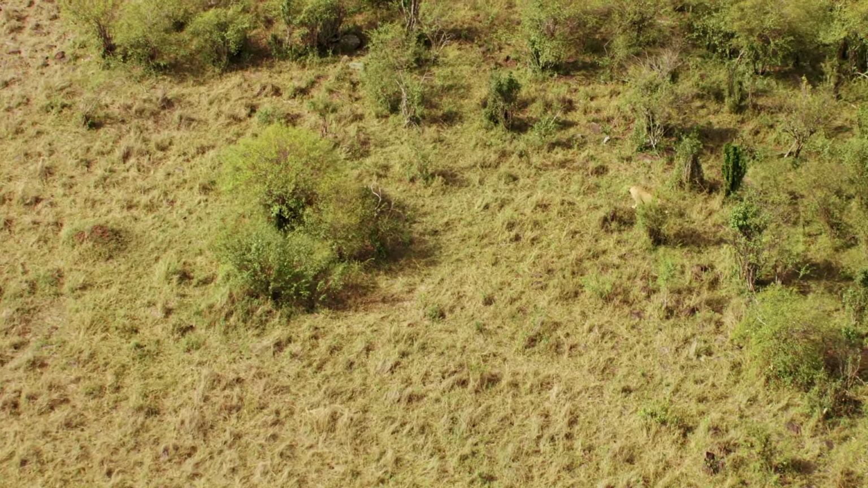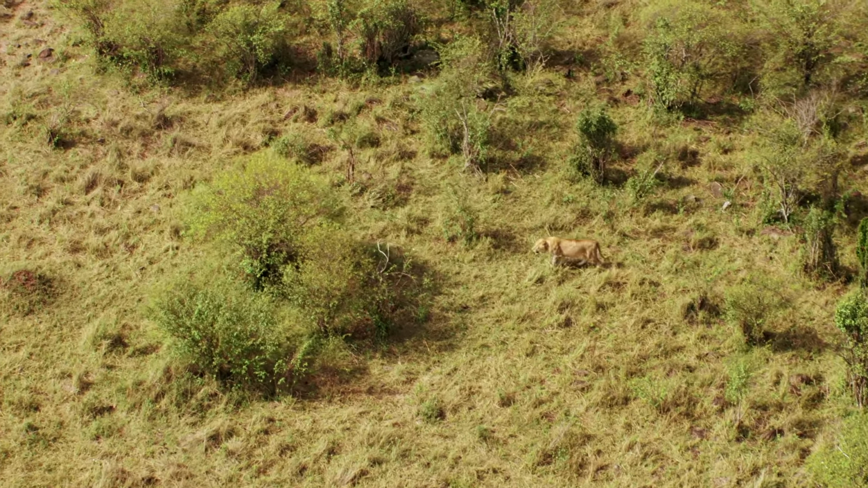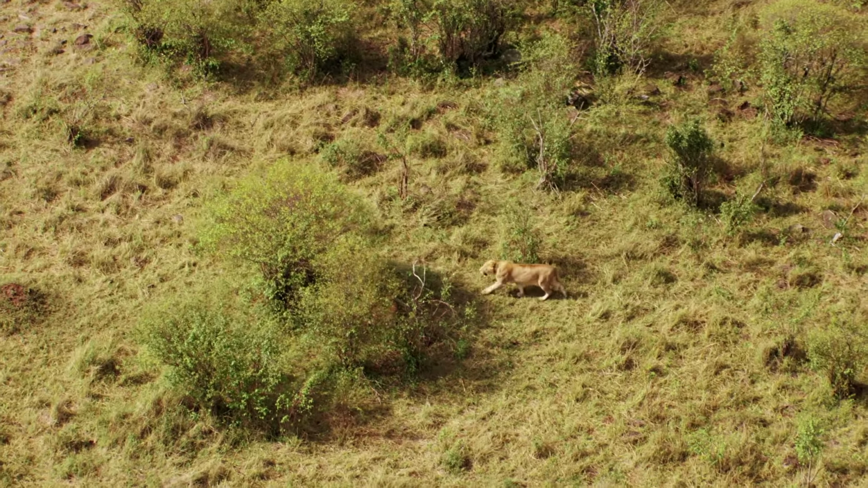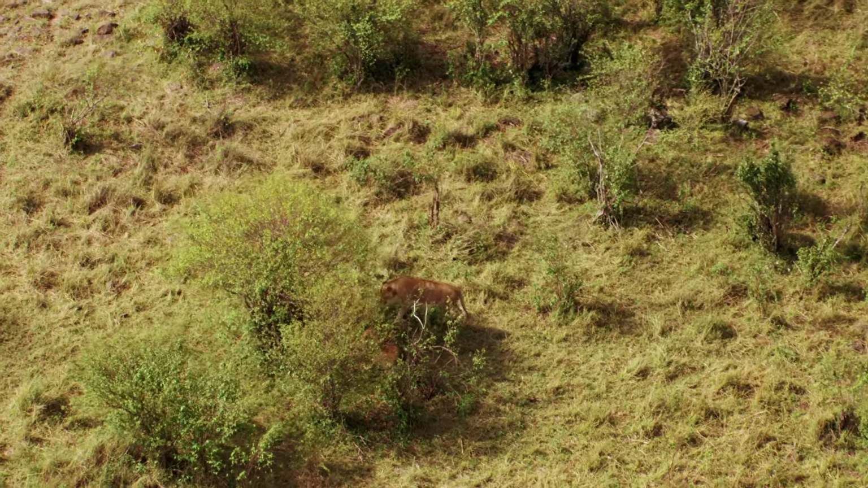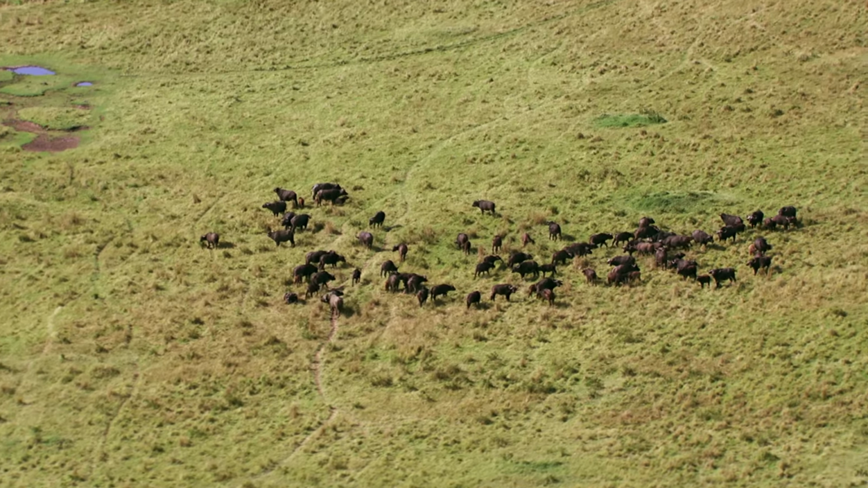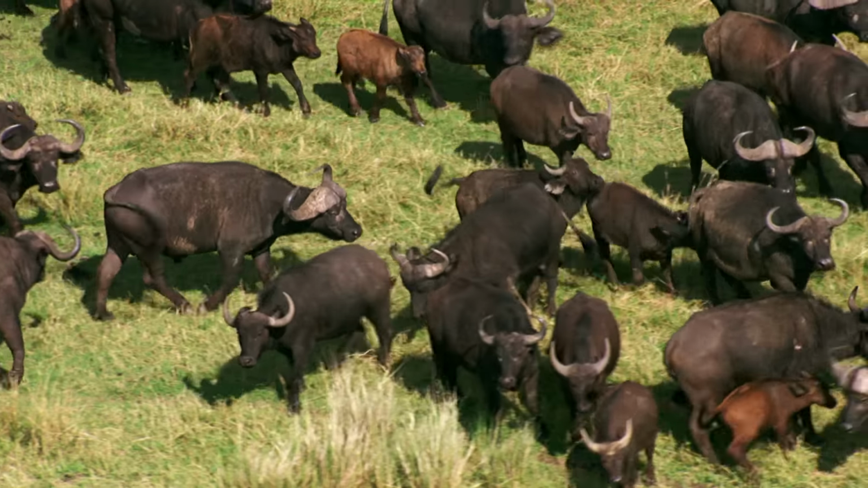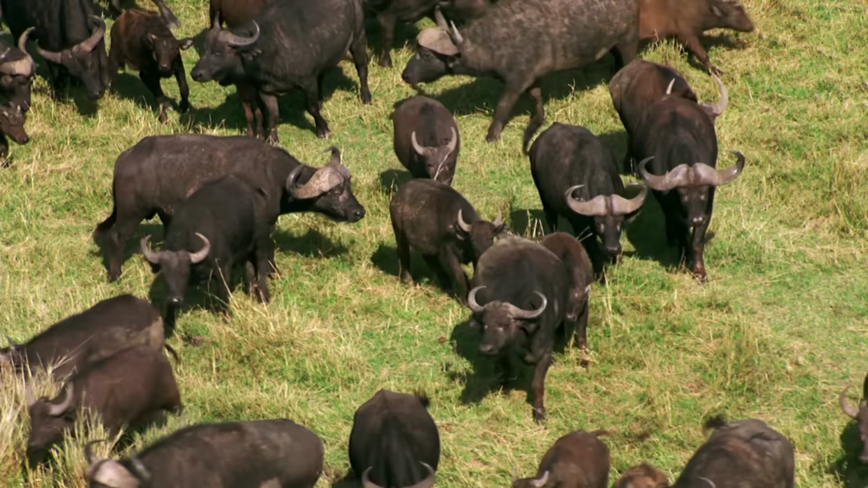Wherever possible, everyone retreats to the shade. This is difficult for the massive buffaloes, yet their large body mass prevents them from heating up as much as some.